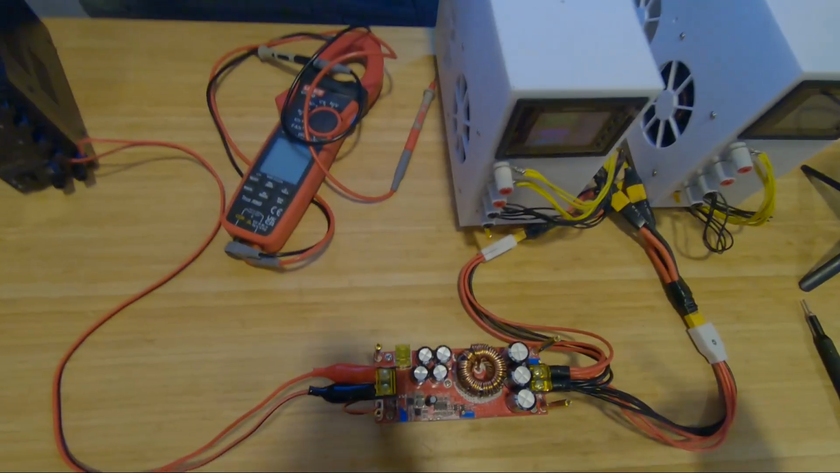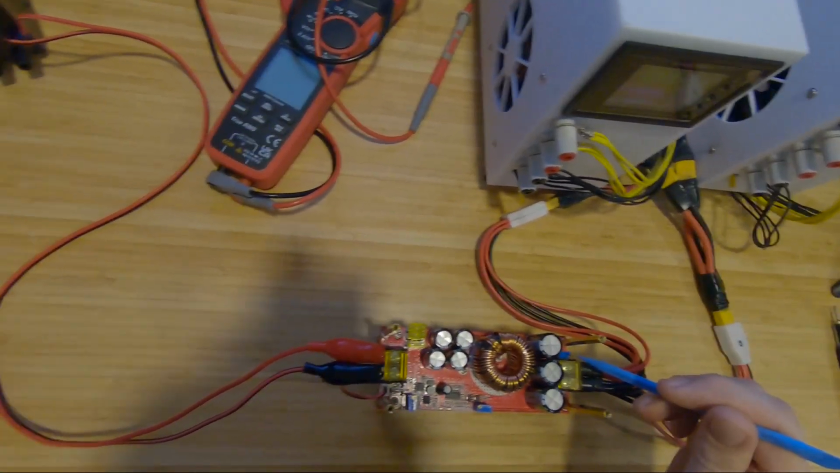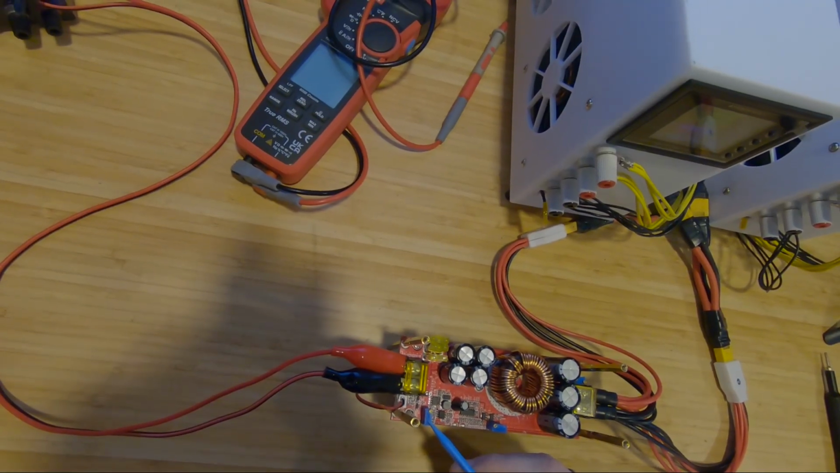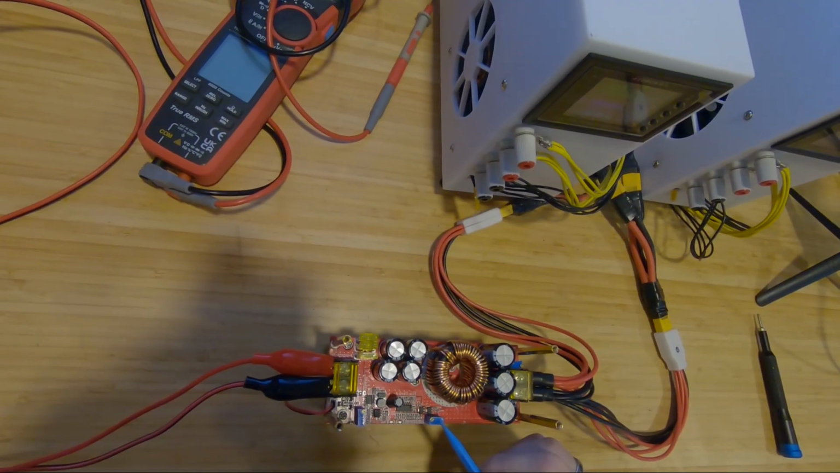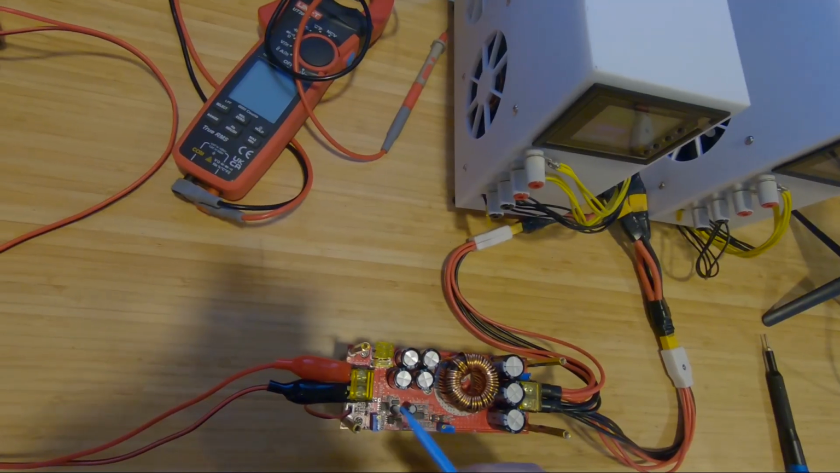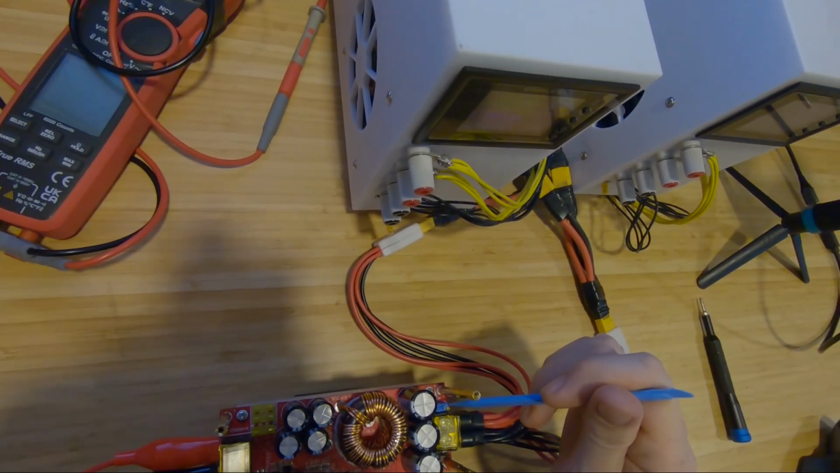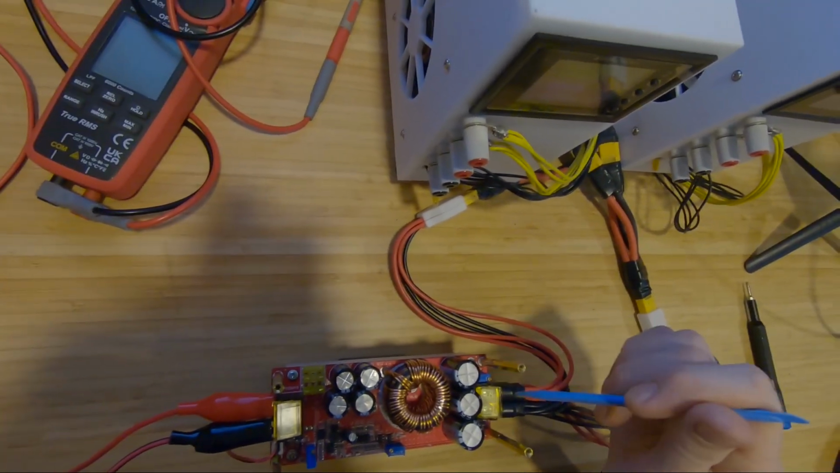We will test it. Here we have 3 things that we can change. This one is the minimum voltage, so when it cuts off. Here we have the maximum current, the amps that are pulled from it, not from the source, not from the input, but on the output side. I will show you that. And here we have the voltage regulator on the output.